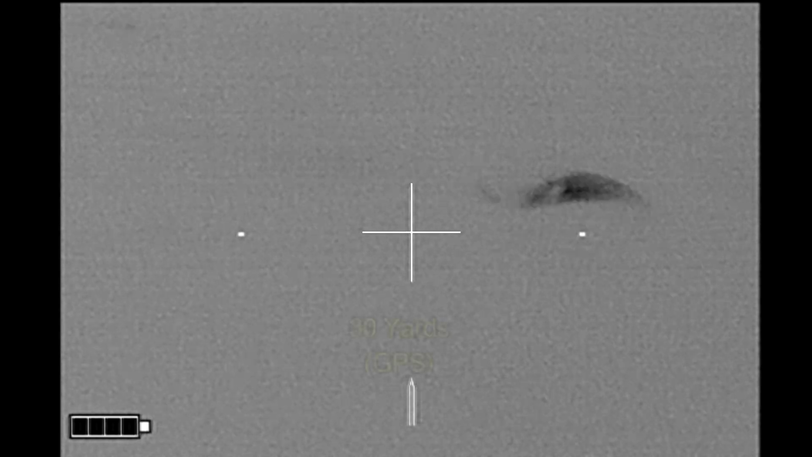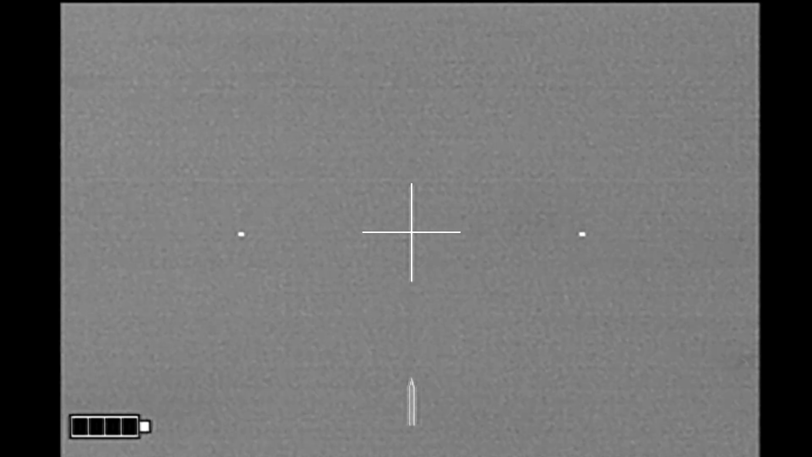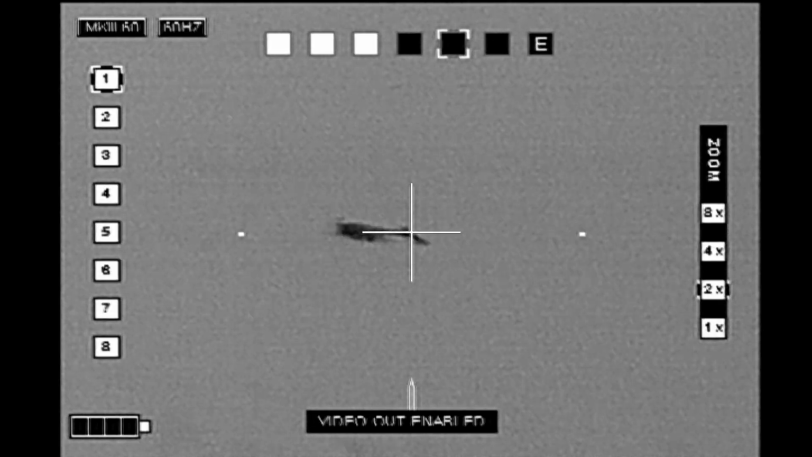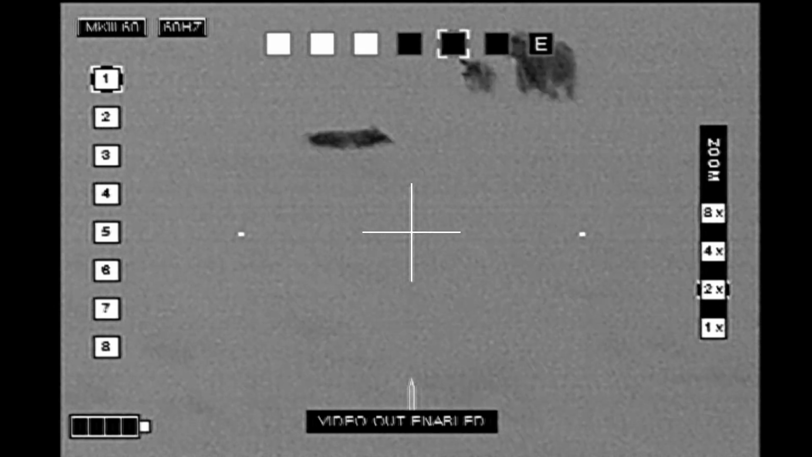And look at this. I end up finishing off Ben's hog as it runs towards us because Ben cannot turn that far left without scanning me with his rifle. So he's pivoted around the other direction. And I'm watching the hogs in front of us. I warned him about the cattle.